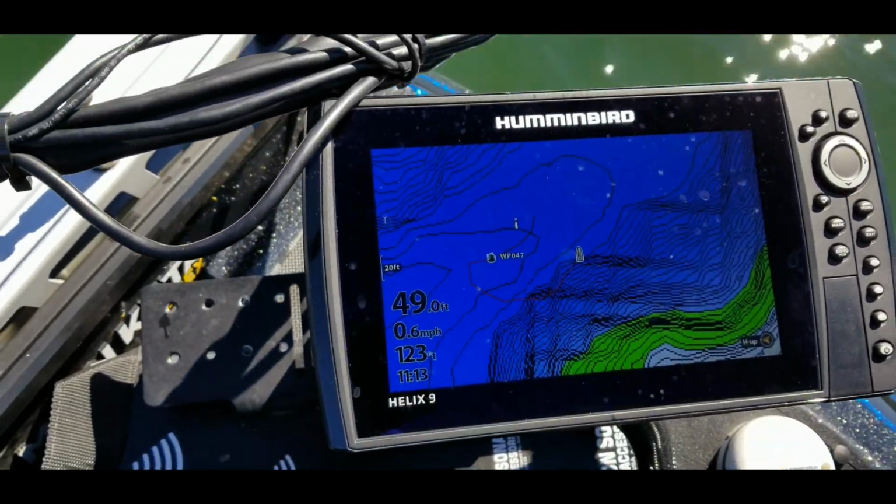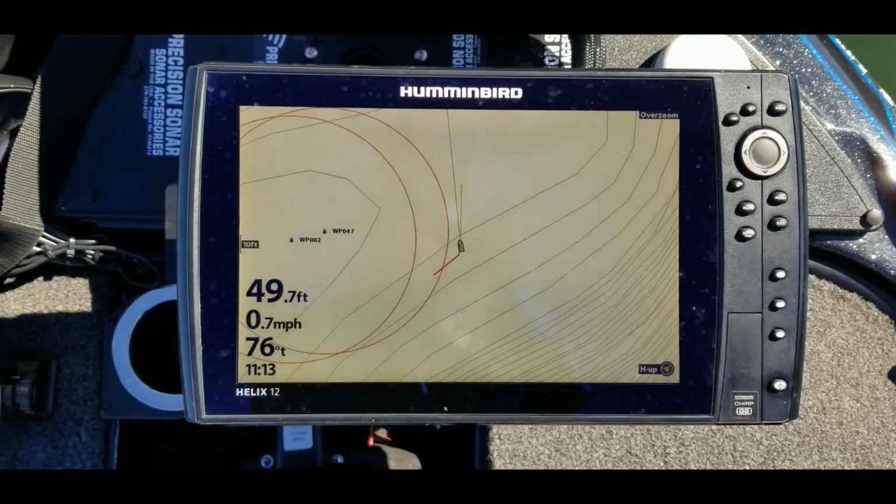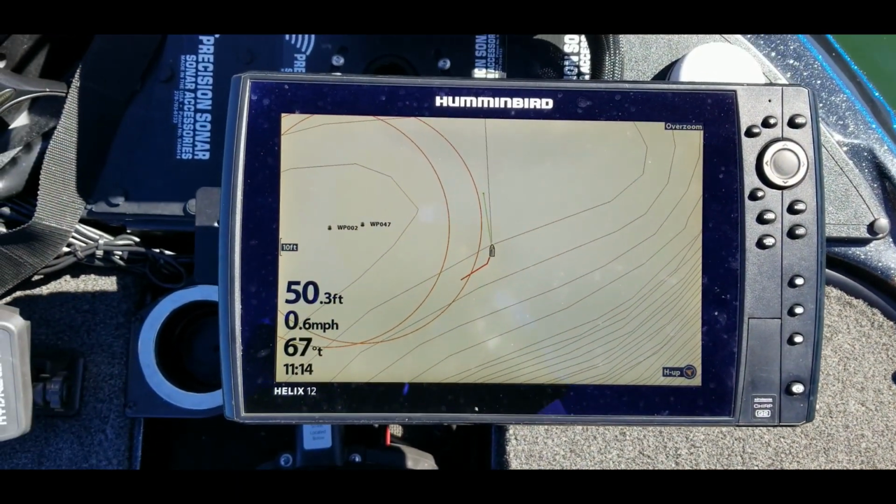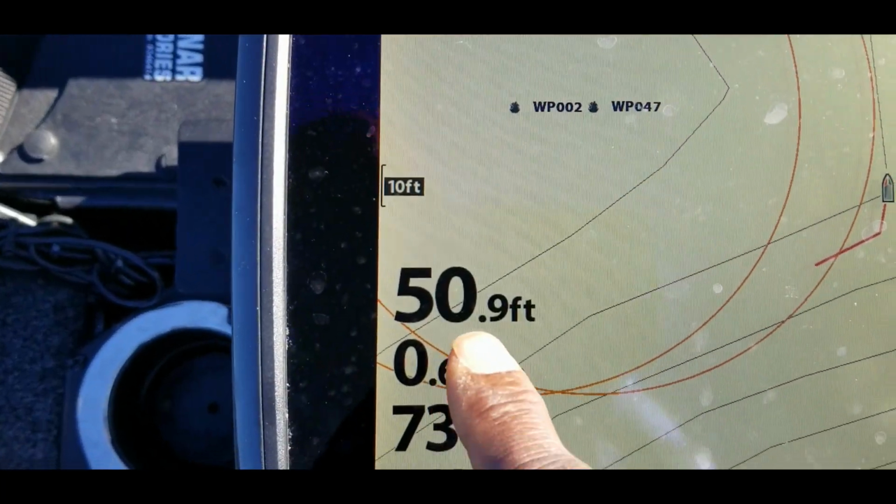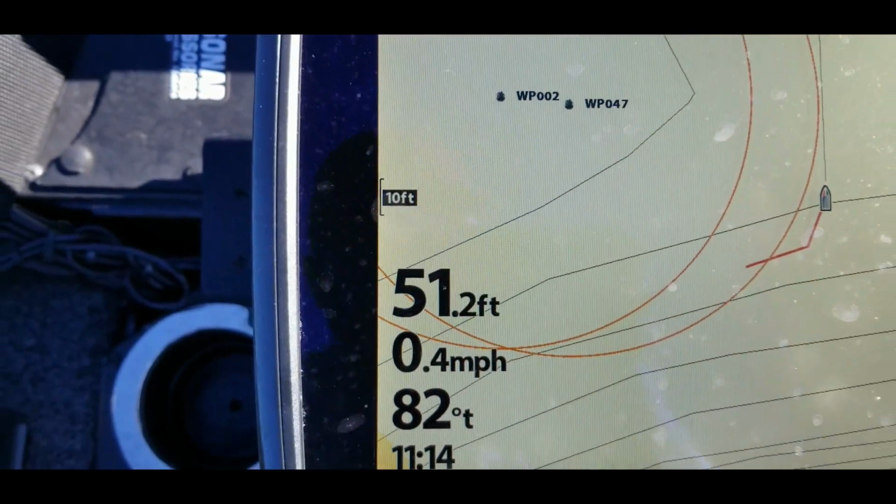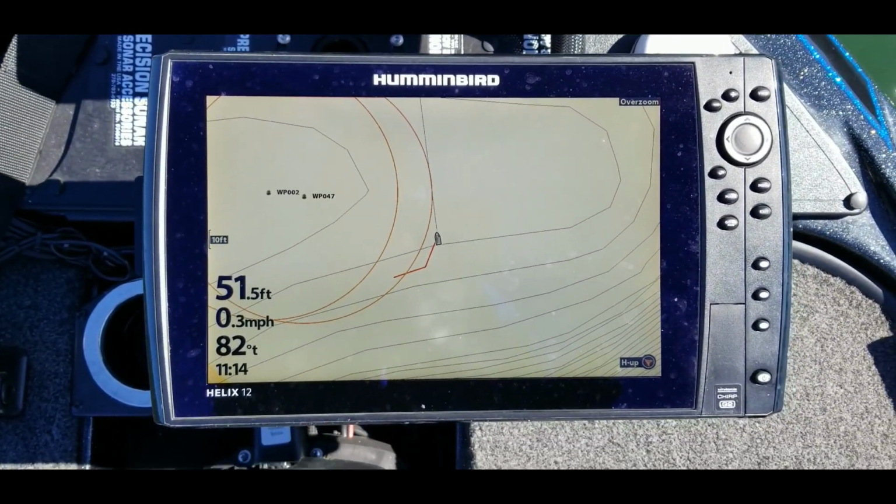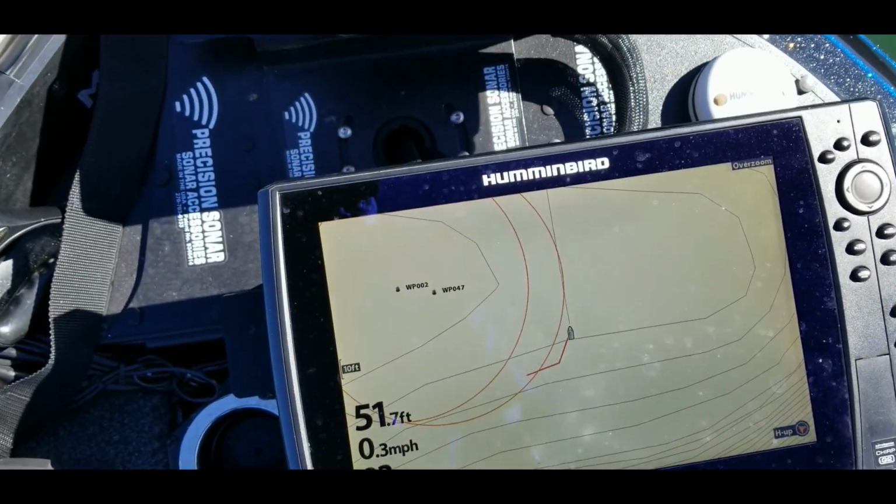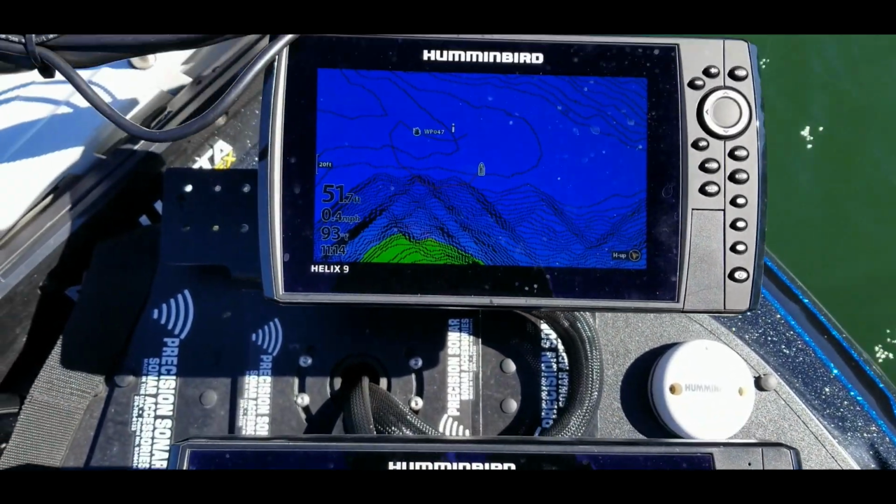So this one has a Lake Master chip in here. That's the unit at the top. This one on the bottom has a Navionics chip in it. And what you'll find on the Navionics chip is you can zoom this one in to 10 feet, which will give you a more accurate distance as far as how far you are away from your waypoint whenever you're trying to get directly on top of a waypoint.